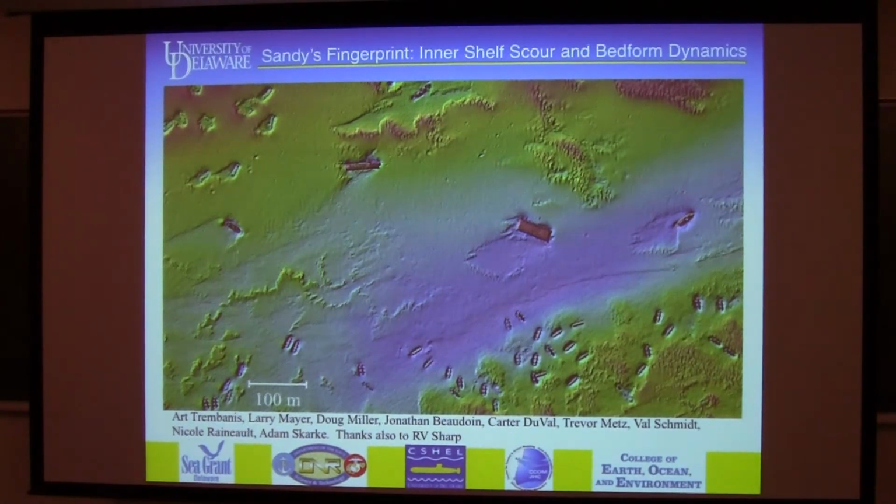This is kind of a combination of employing the Boy Scout motto of being prepared. It's an area we've been working. We actually had a planned crew, and then got really lucky when it comes to storms. I don't mean to be flippant about that, but when you study coastal processes like I do, you want to have a big event to study, and we did luck out in that regard with Sandy. So I'm going to present some of that.